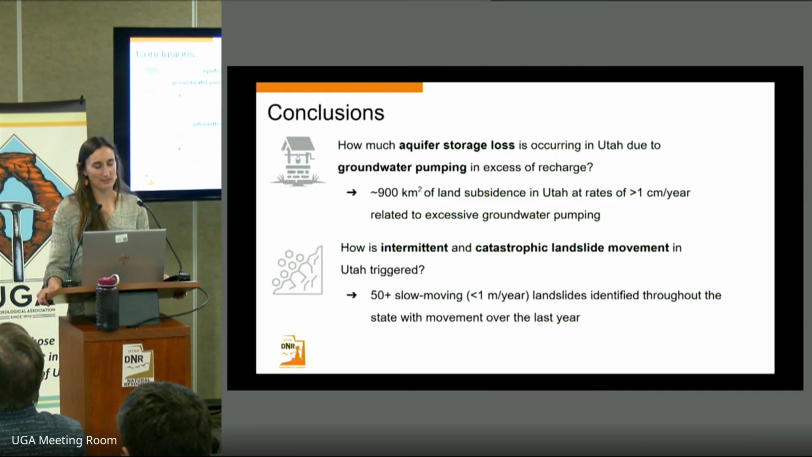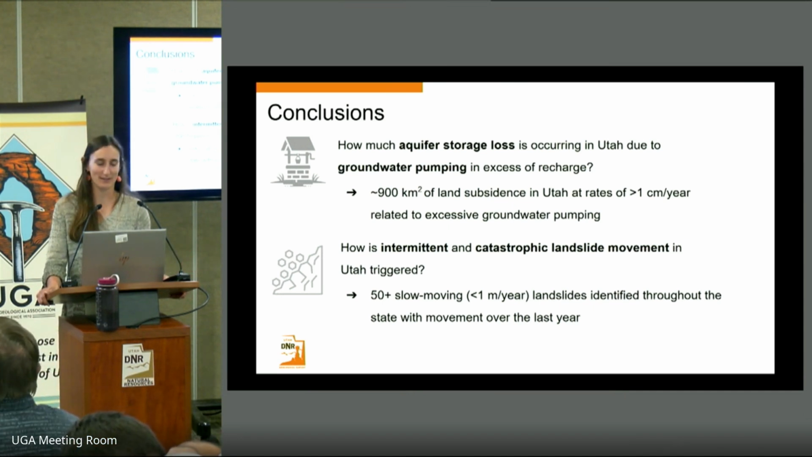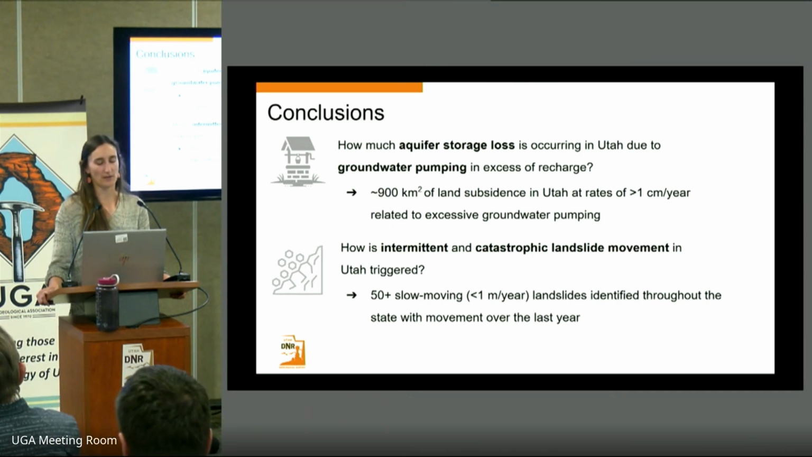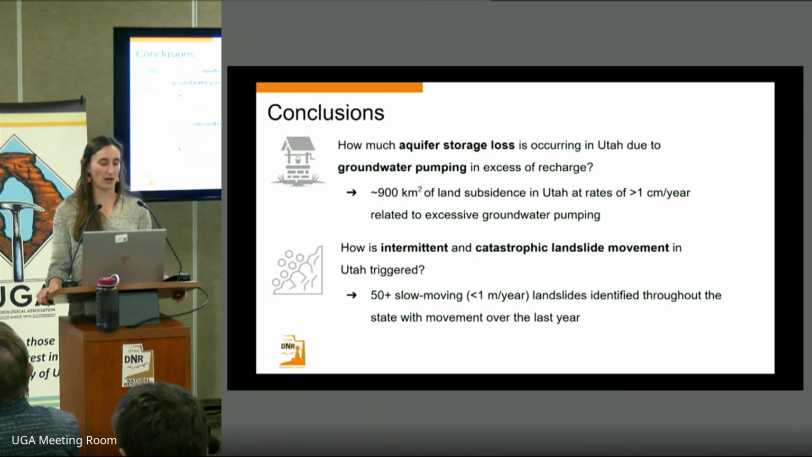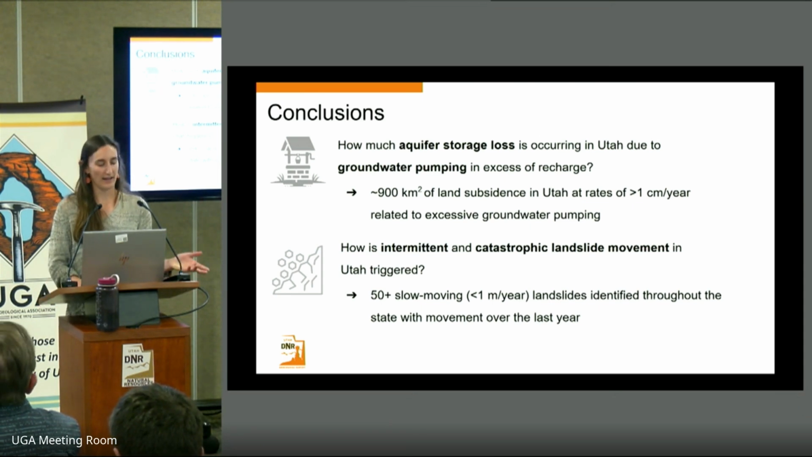So the conclusions that I have, related to these 2 applied science questions, are that we identify 900 square kilometers of land subsidence in Utah at rates of greater than 1 centimeter per year, which we hypothesize to be related to excessive groundwater pumping. And we also identify more than 50 slow-moving landslides throughout the state with movement over the past year. And we hope that by continuing to monitor and study these areas, we can better answer the 2 questions that we posed earlier in the presentation.